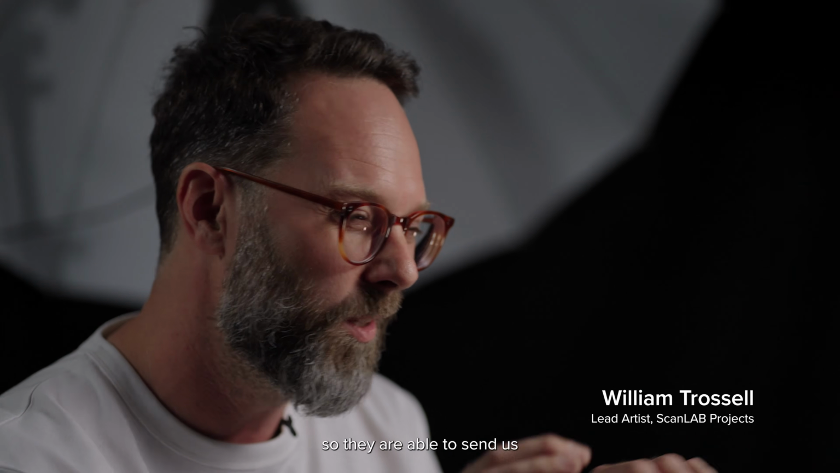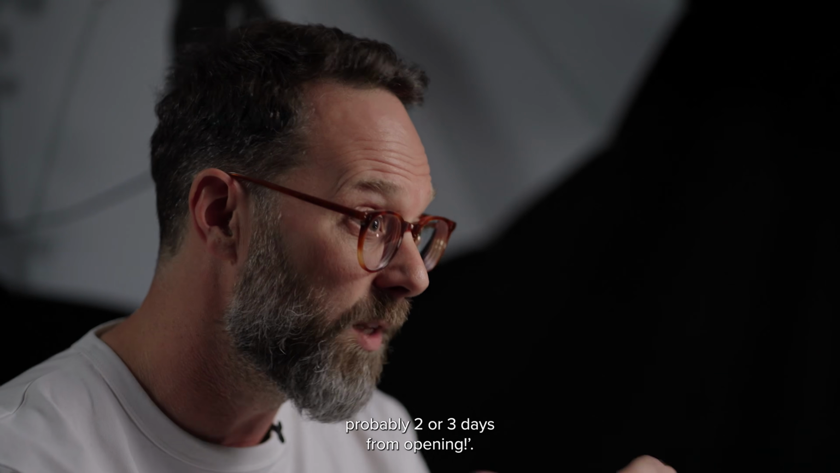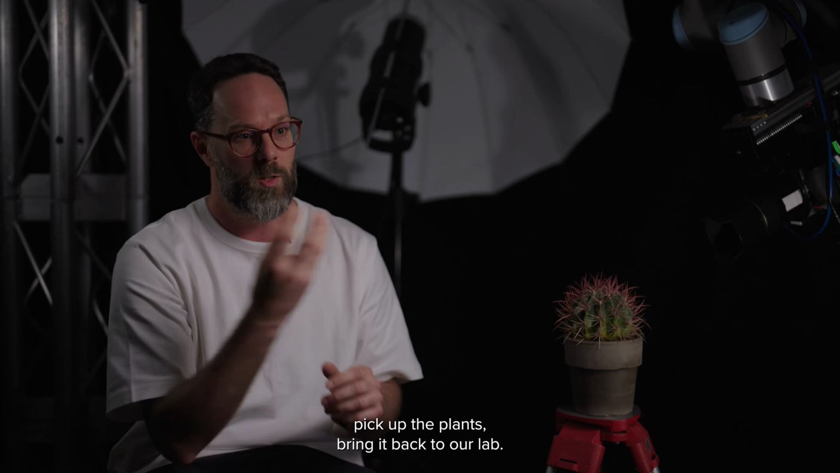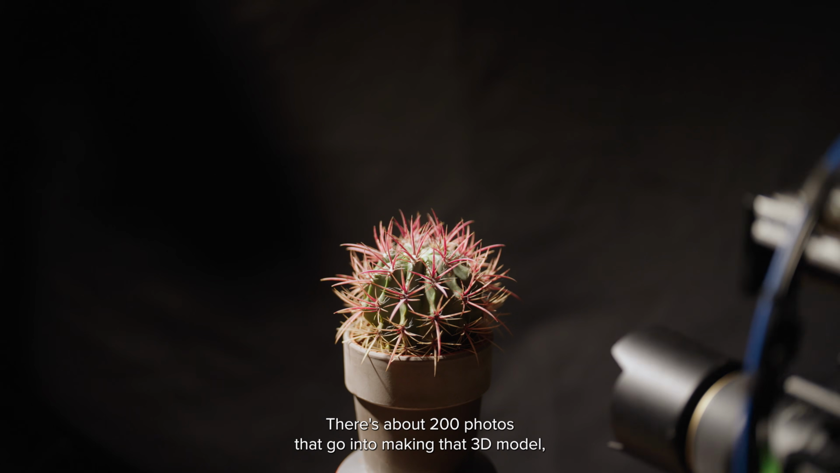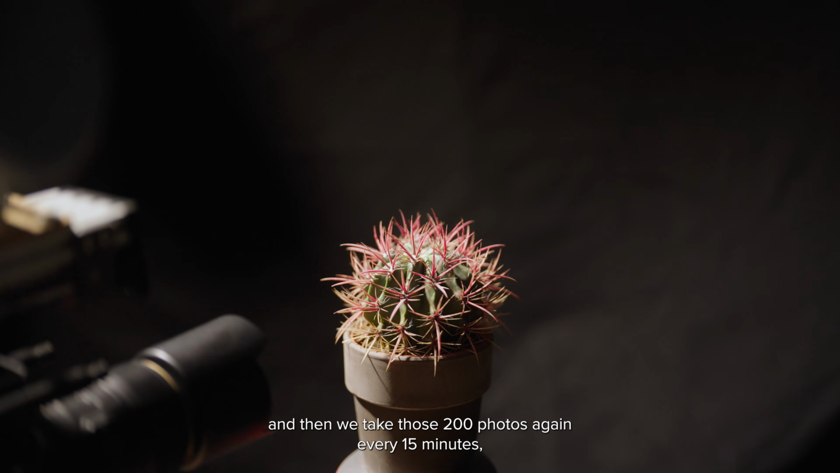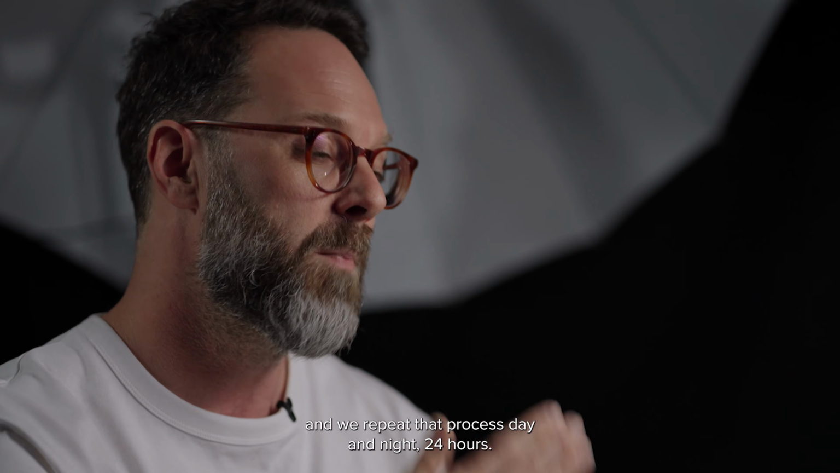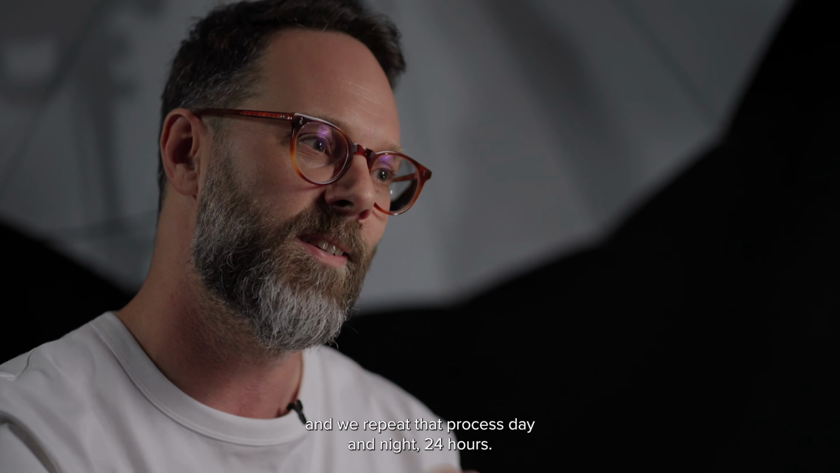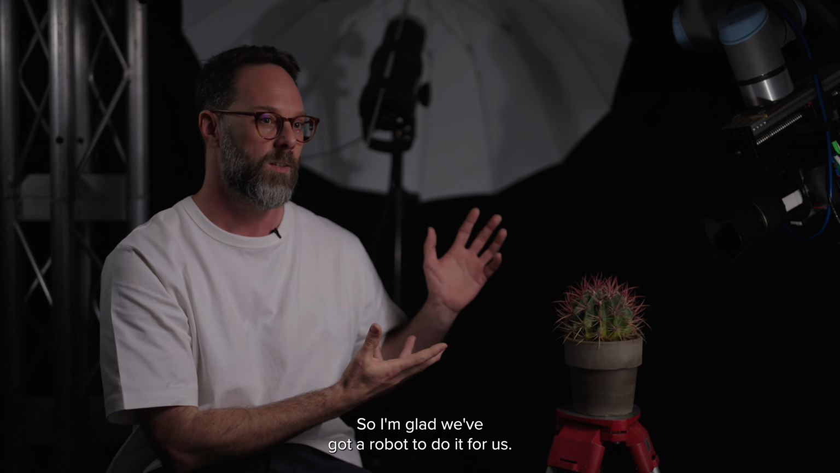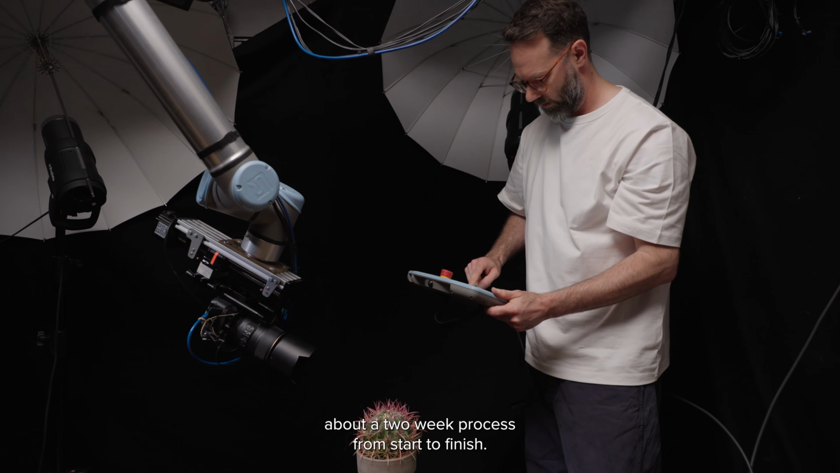We've been working with Authorship Nursery, so they are able to send us little WhatsApp messages like this one's coming into bloom, probably 2 or 3 days from opening. So we rush down there, pick up the plants, bring them back to our lab. There's about 200 photos to go into making that 3D model. And then we take those 200 photos again every 15 minutes. And we repeat that process day and night, 24 hours. So I'm glad we've got a robot to do that for us. It's normally about a 2-week process from start to finish.